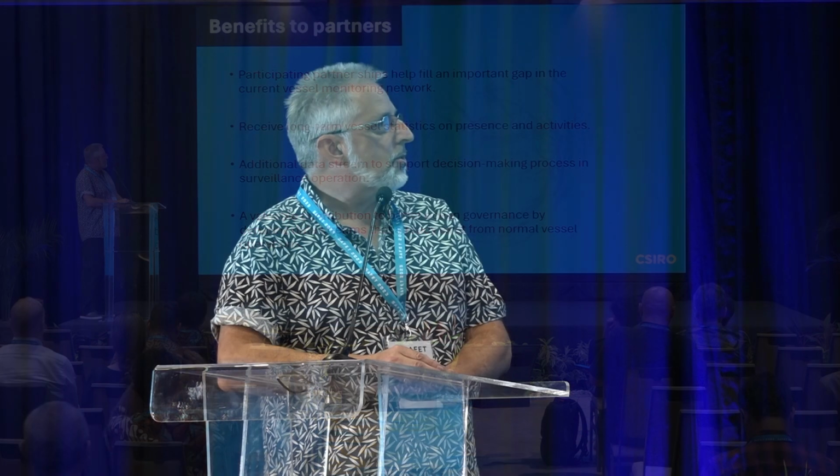Benefits to partners, of course: this helps fill an important gap in the current vessel monitoring network. Partners get long-term vessel statistics. They get this additional data stream that can help them make decisions in surveillance operations. And of course, finally, it's also a contribution to better ocean governance.